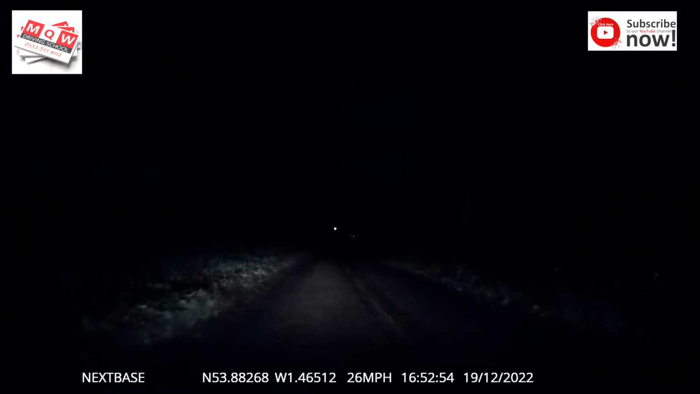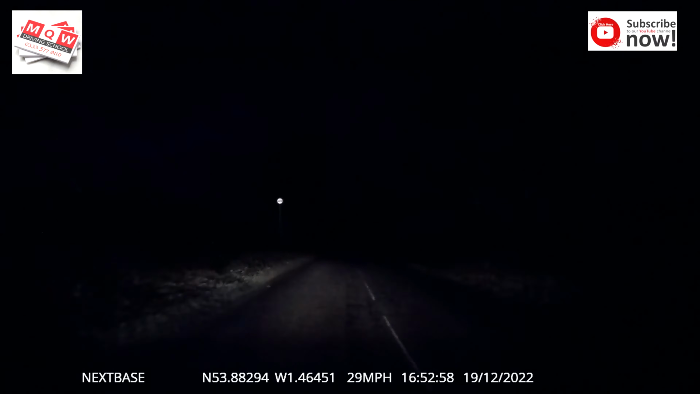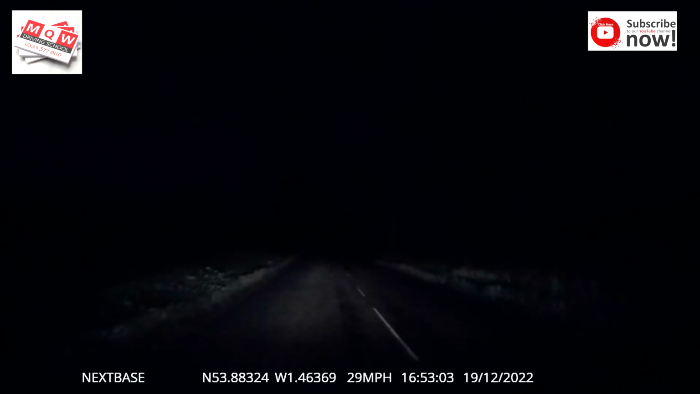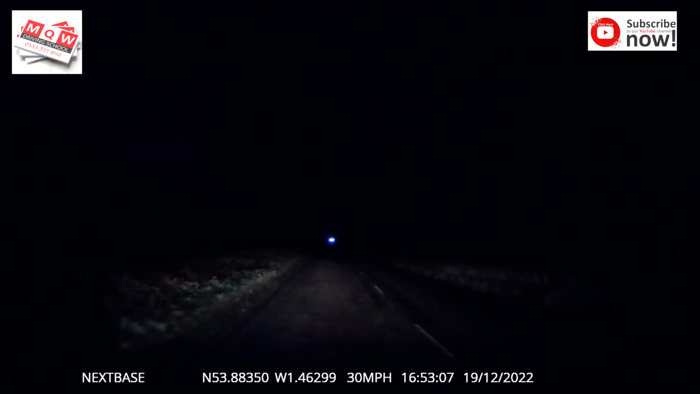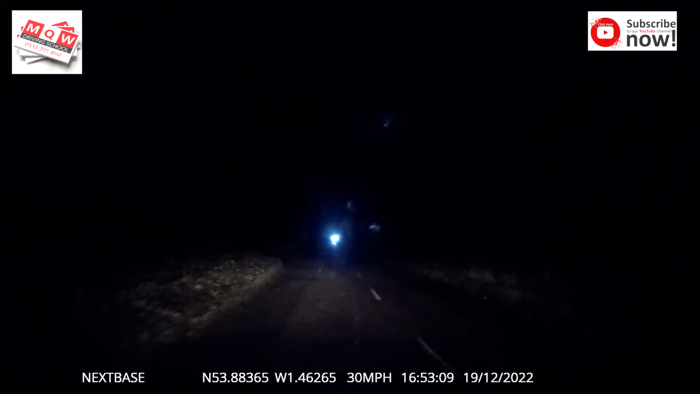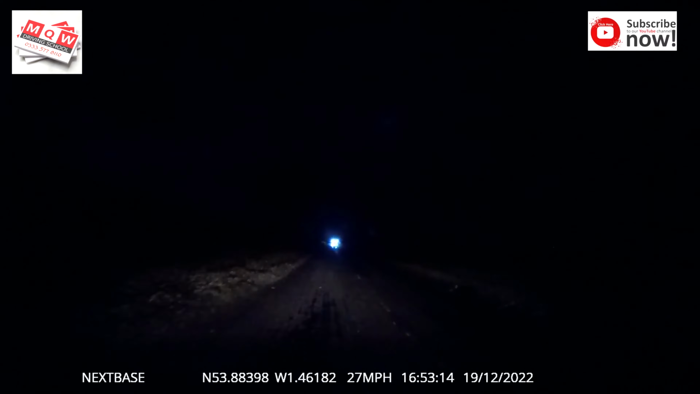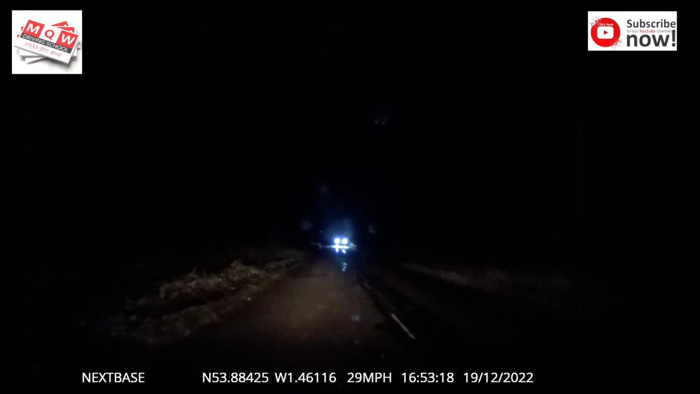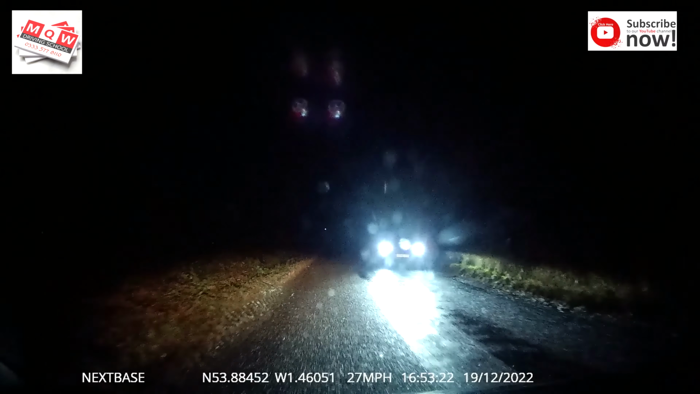It's not very easy to drive at the night time. So first of all, plan your journey. Don't use this kind of road at the night time, because if you break down here, it looks like a very unsafe place for you. Always carry a high-vis jacket and an extra torch in your car, so you can use the torch to make people slow down.